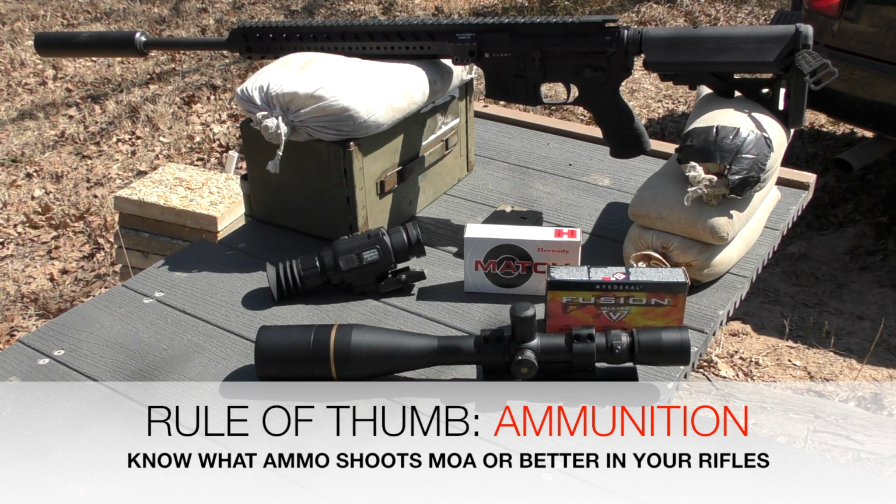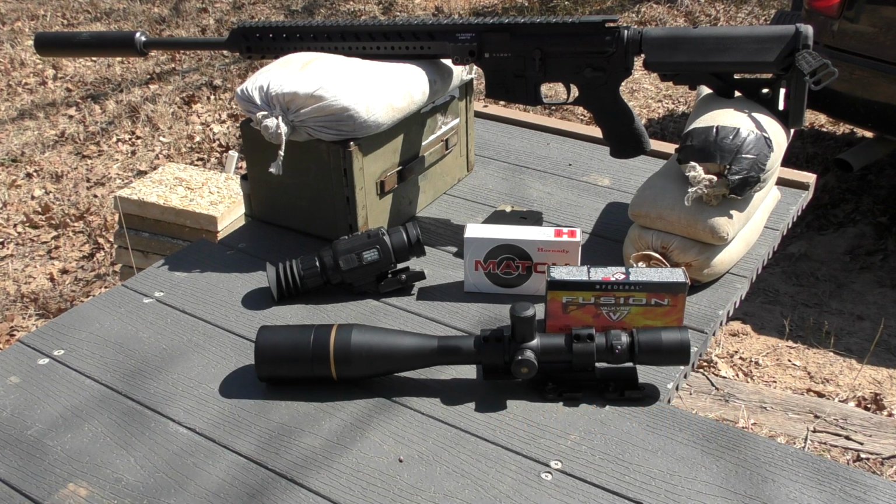If you are generally shooting 2 MOA with ammunition, then expect to have some difficulty in zeroing a thermal weapon sight, because they usually don't give you a refined picture as a high magnification day optic would.